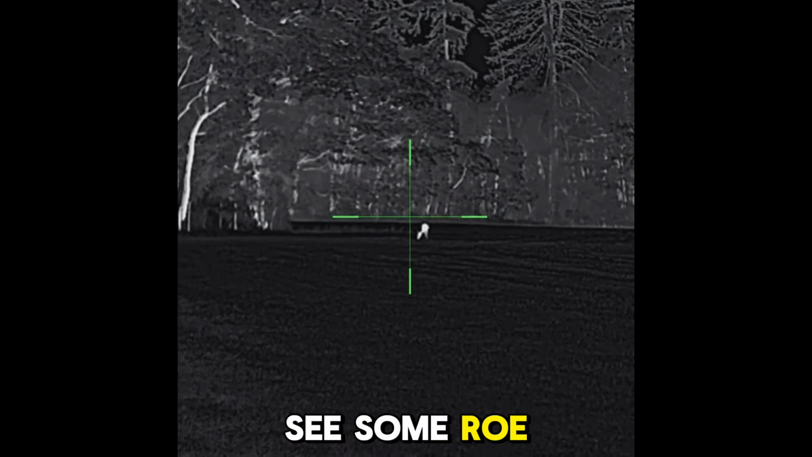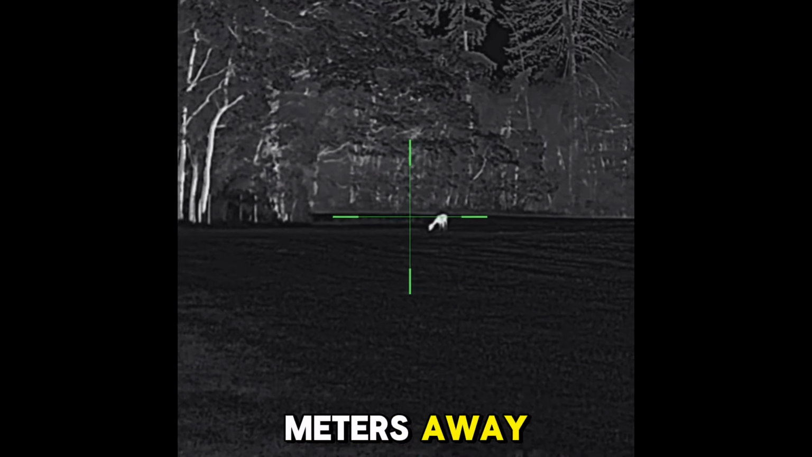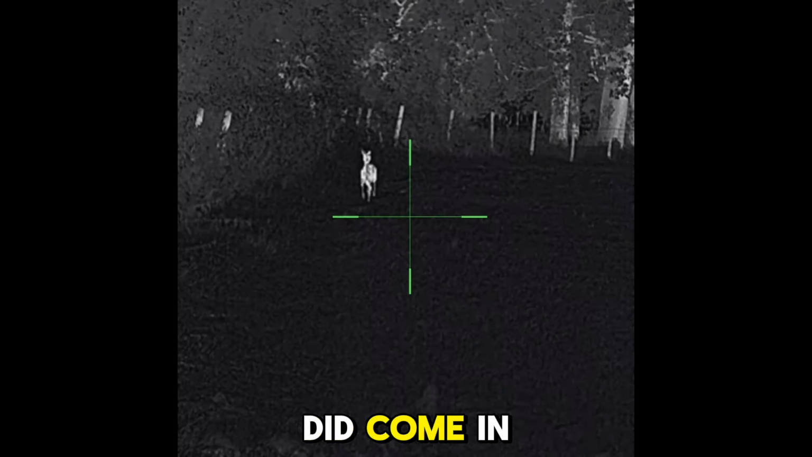Always nice to see some roe out on this permission. This deer here, this doe is about 100 metres away. Again, you can clearly identify her through the scope as a roe doe, so I'm happy with that. She did come in quite close actually.